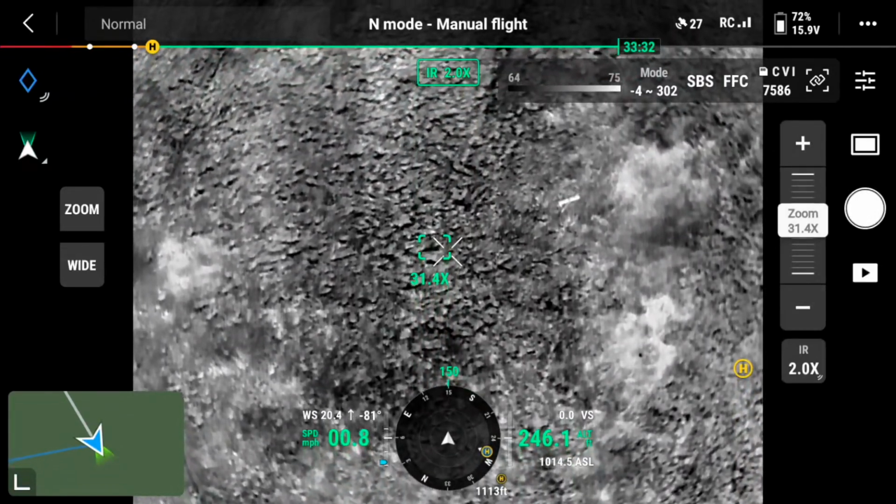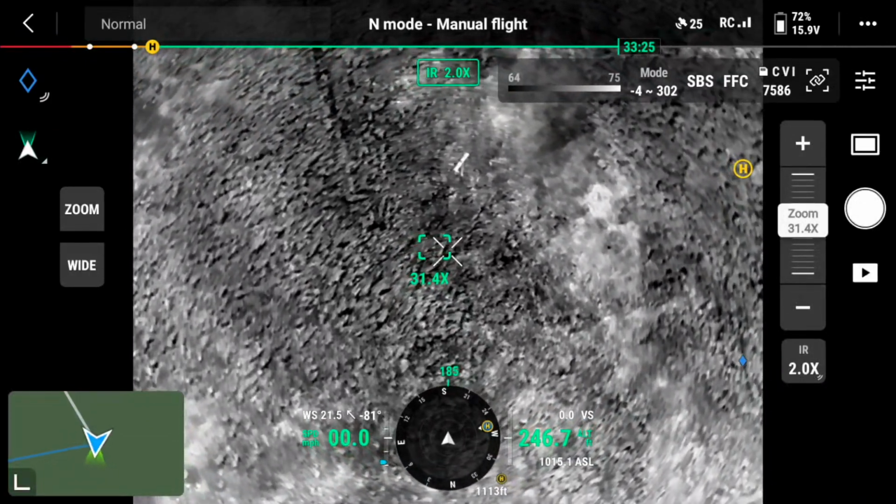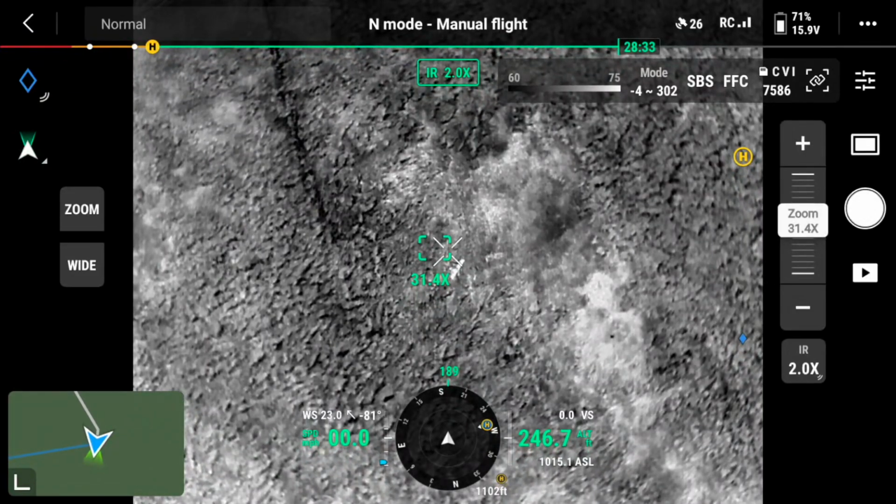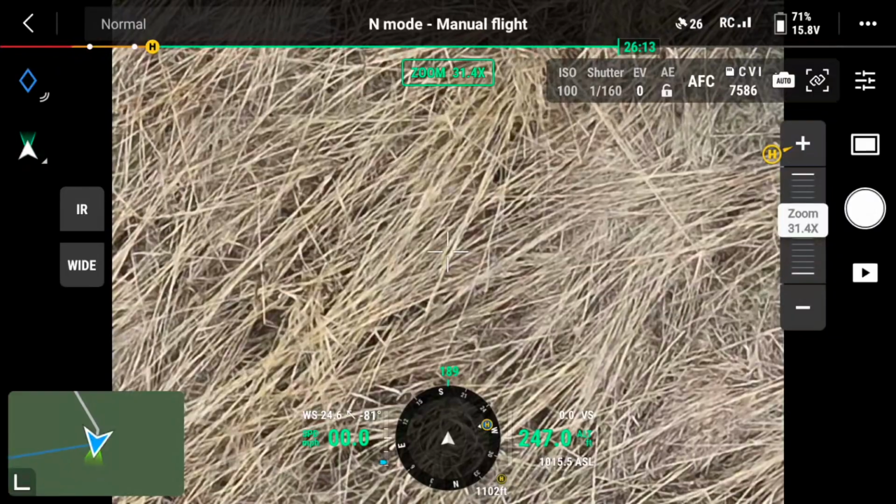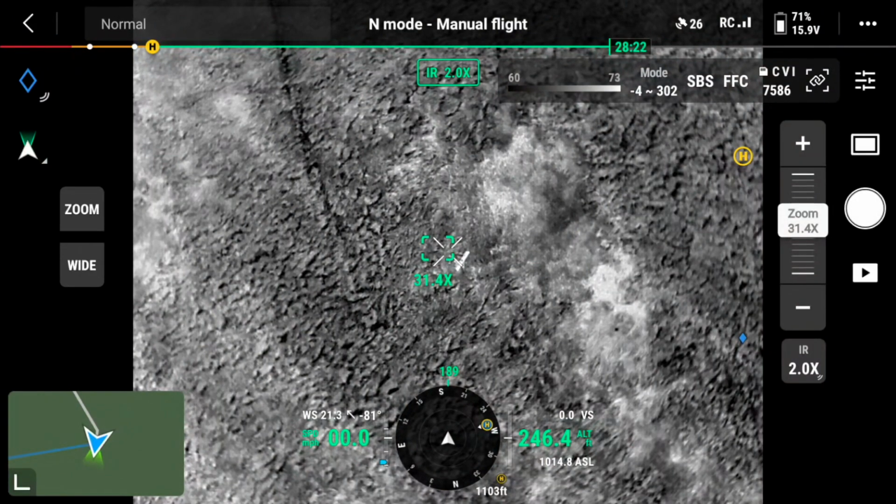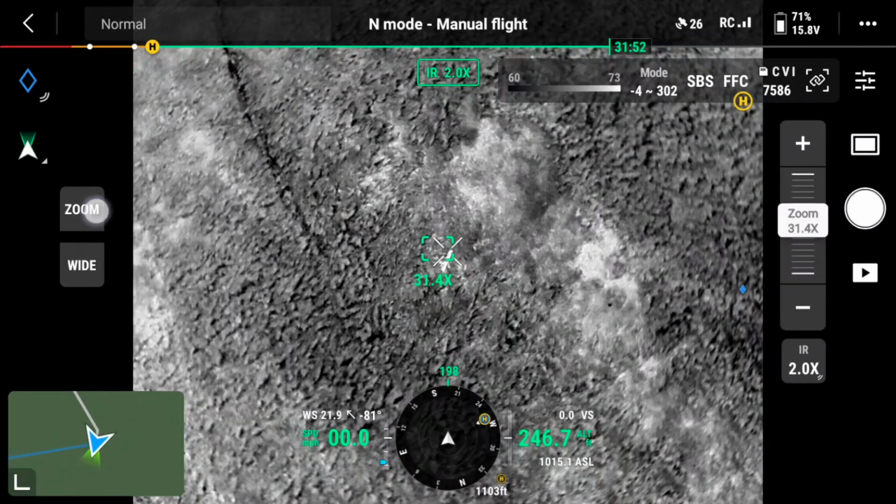Kind of in the center, bottom left of center is the speed indicator. Now it's at 0. I'm positioning myself to look at whatever this item here is, and I increase my speed up to 8 miles an hour, then I slow down. I'm probably zoomed in too much at 31x to see what I was seeing, so I'm going to back it off and get an idea of what this hot thing is down there, what it could be.